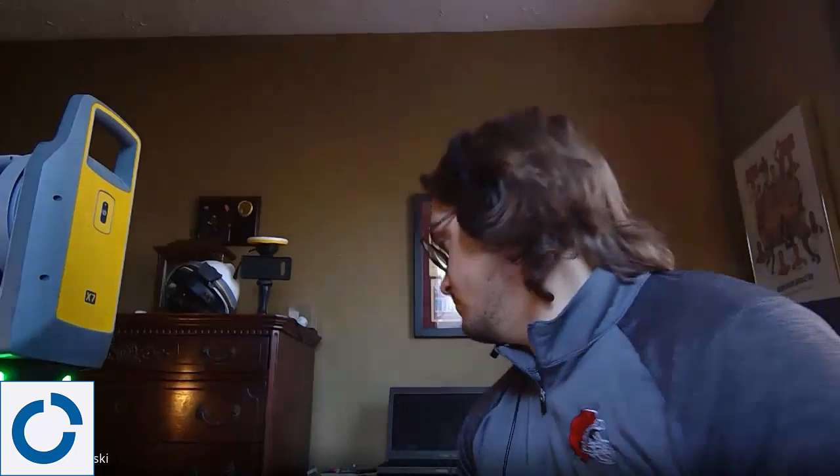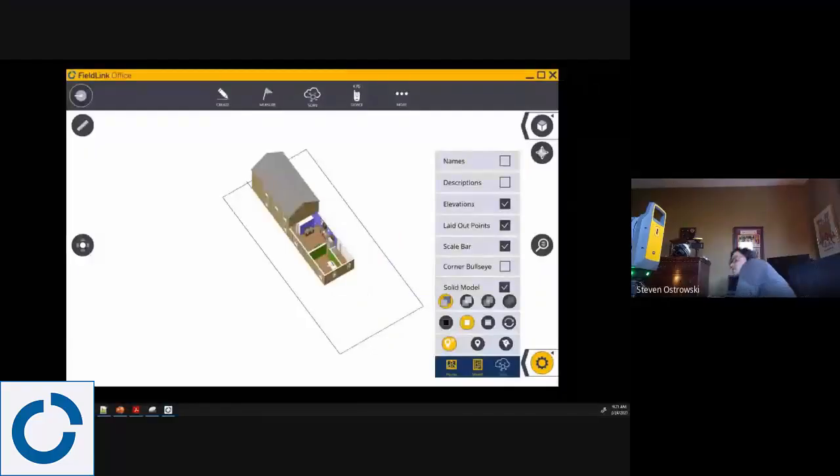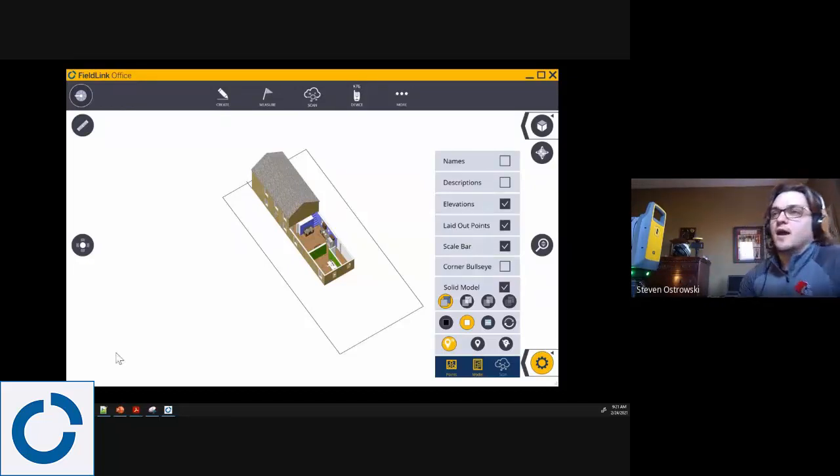So right now I have Fieldlink running on my PC just as demonstration purposes. This is actually run on your T10 tablet. So everything that you see done here is actually done on the tablet. I'm just using my PC to record easily.